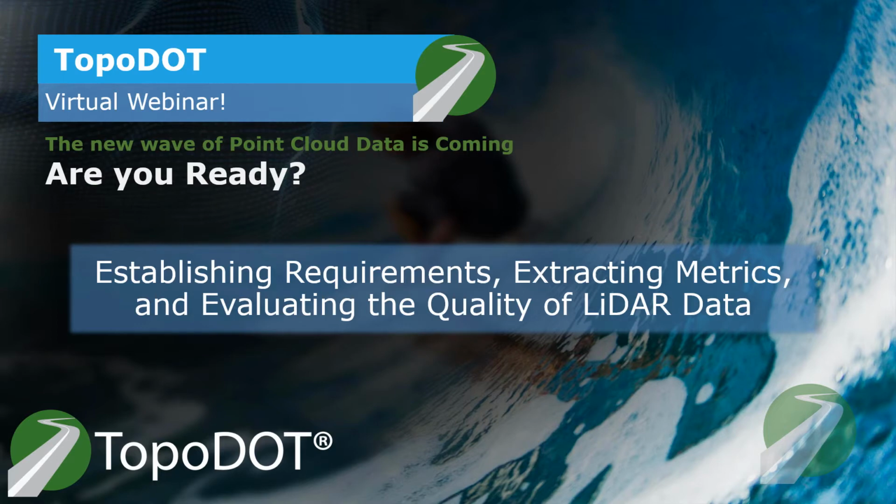Our topic today is establishing requirements, extracting metrics, and evaluating the quality of LiDAR data.